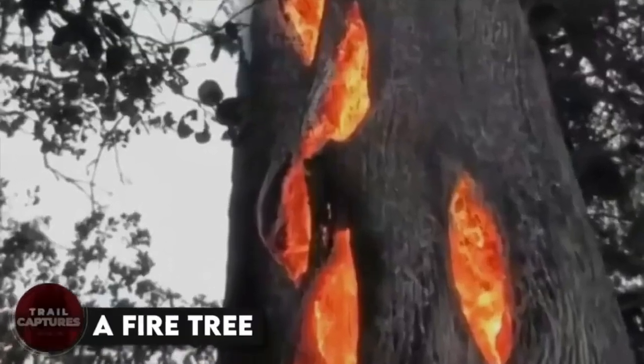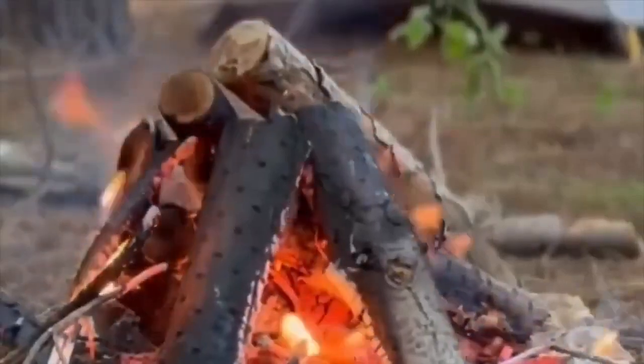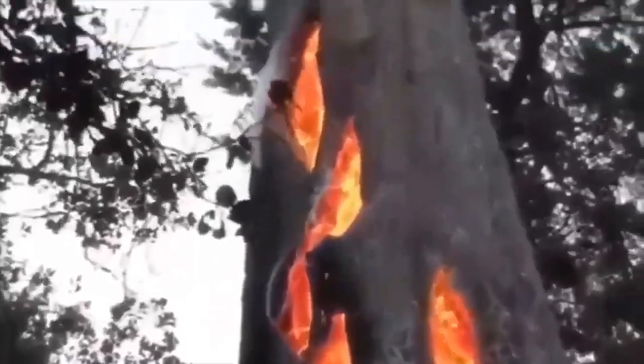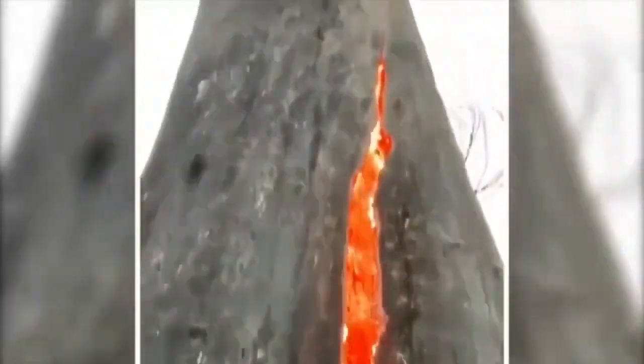A fire tree. We're all used to the idea that tree twigs and branches are handy for starting fires. But hold on to your hats, because this video is going to blow your mind. It shows the inside of a tree that caught on fire, and people think it was caused by a lightning bolt heating up the sappy insides, which conduct heat really well.